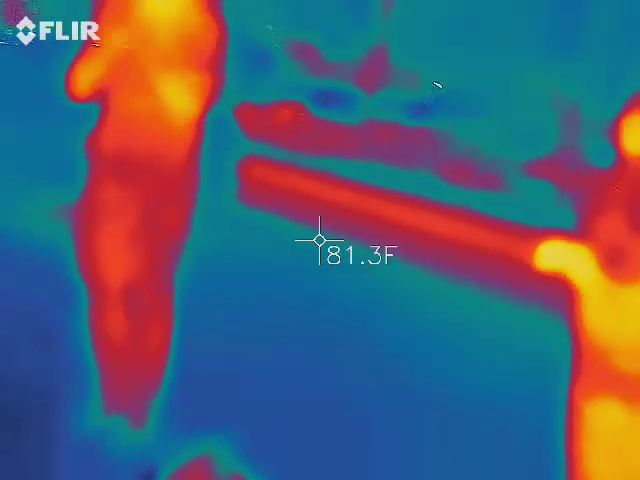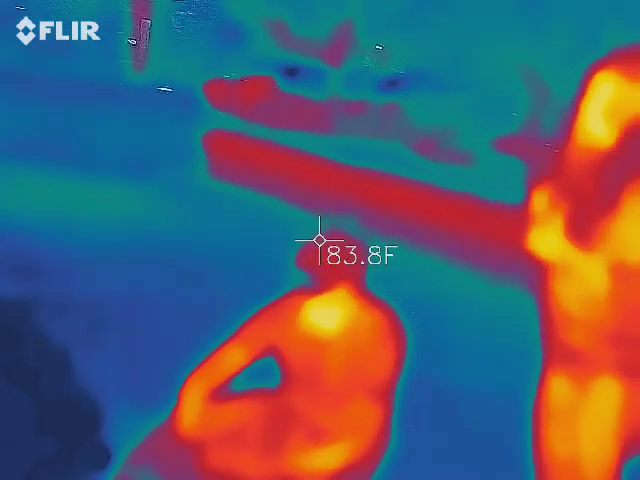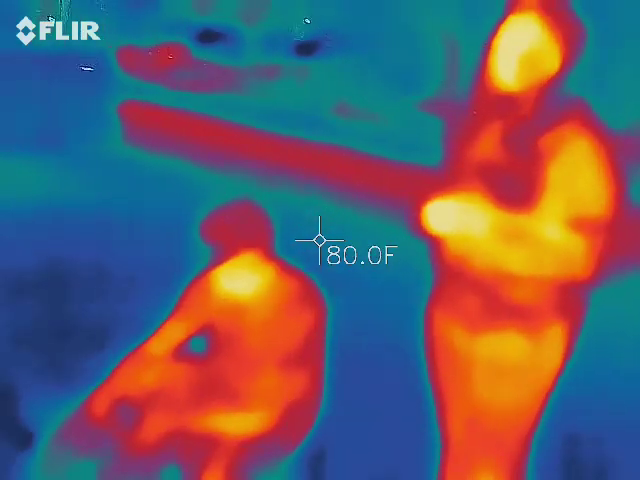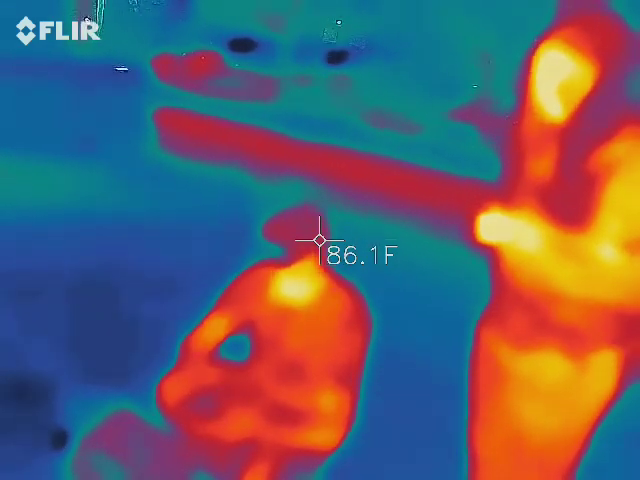I think you're the last one that doesn't have anything. So, what else do I have here? Lasers and a camera. Let's go to the camera. Does that mean I get lasers? We'll demonstrate the lasers. How about that?